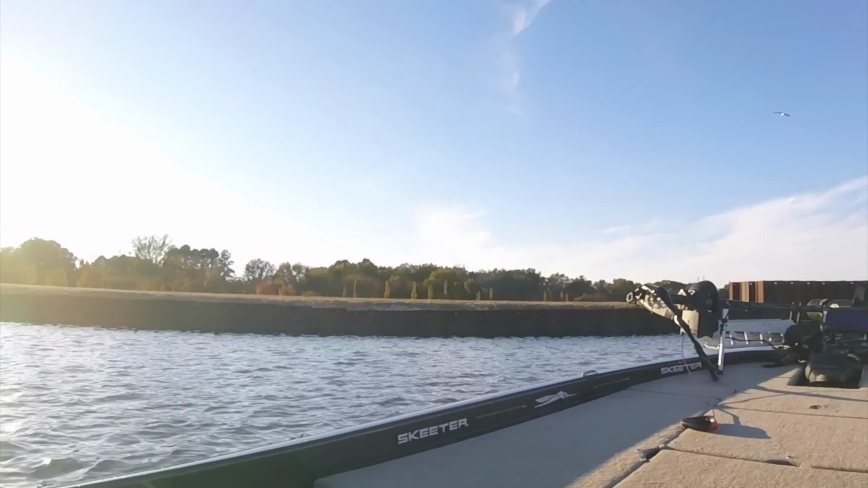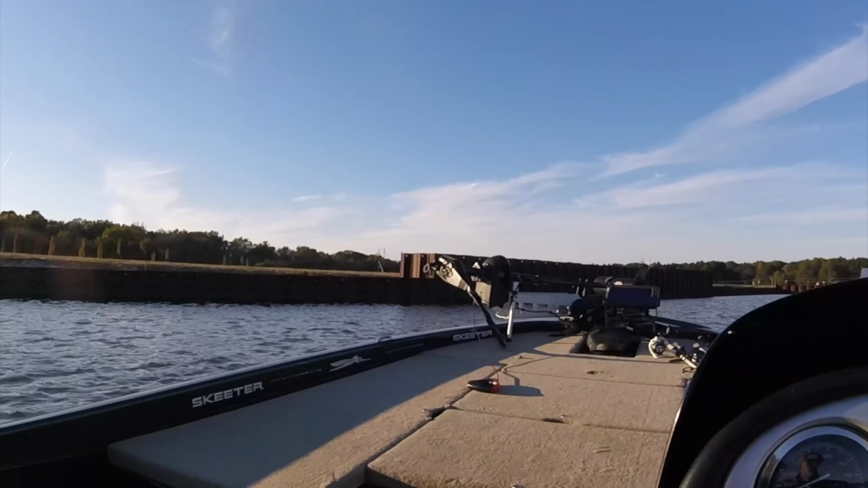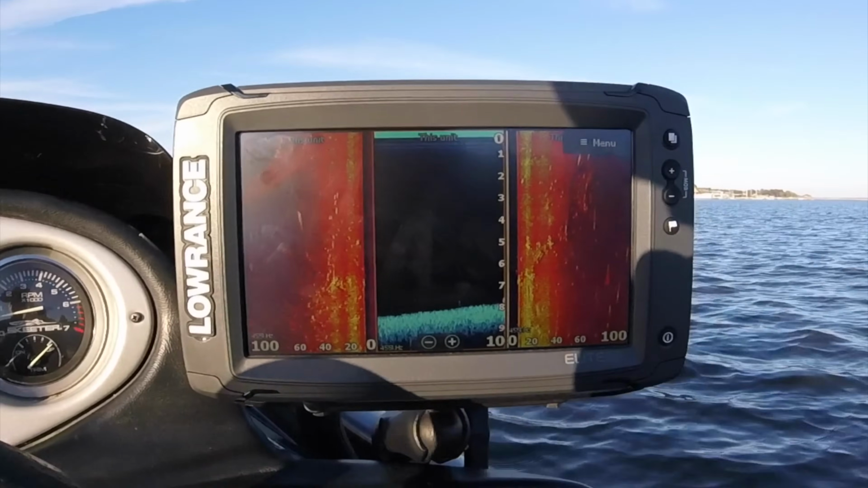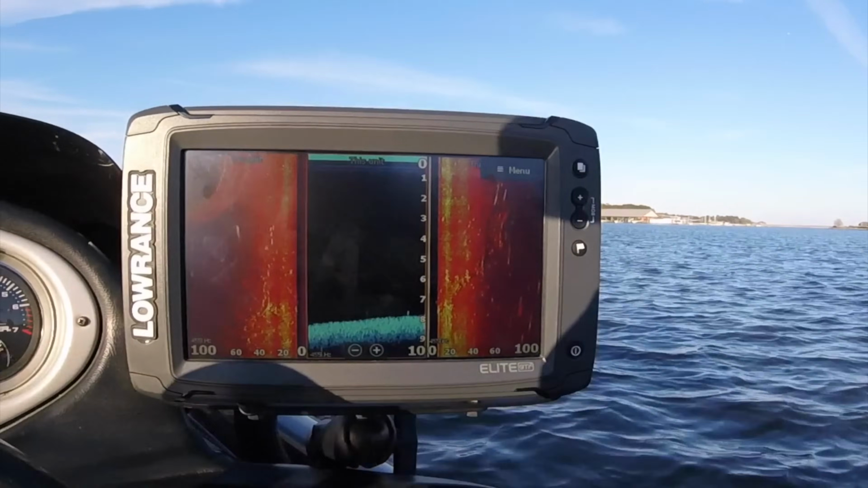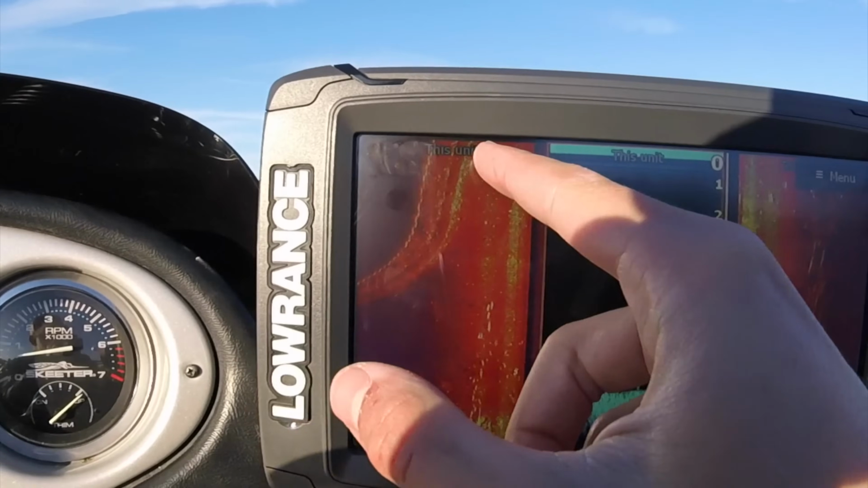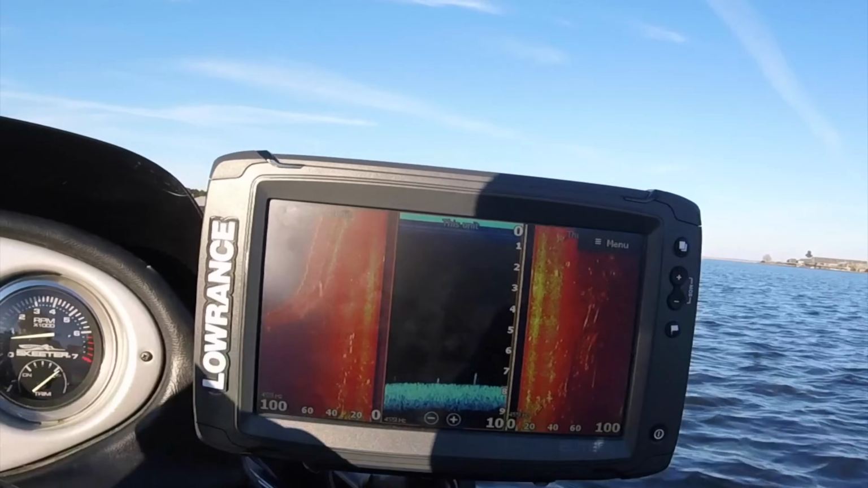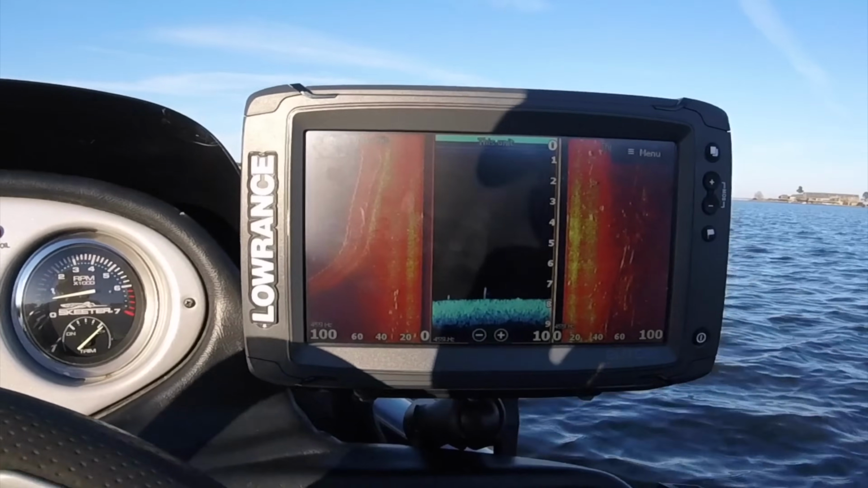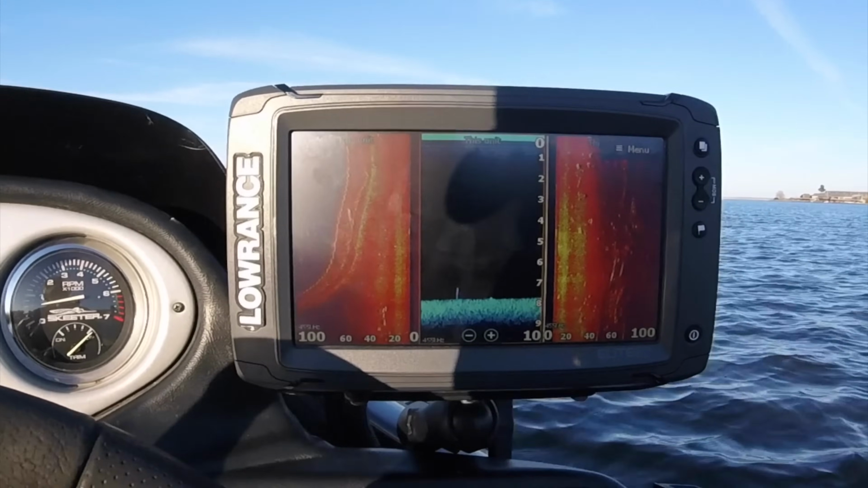Alright, so what we have here is a retaining wall, and I'm going to turn and go parallel with it, and we're going to be able to see what it picks up. You can tell it has a jagged look to it. So you can see it picks up every movement on those retaining walls. And see, that's a little deformed looking because we just hit a turn. But yeah, you can just go straight down and see all that.